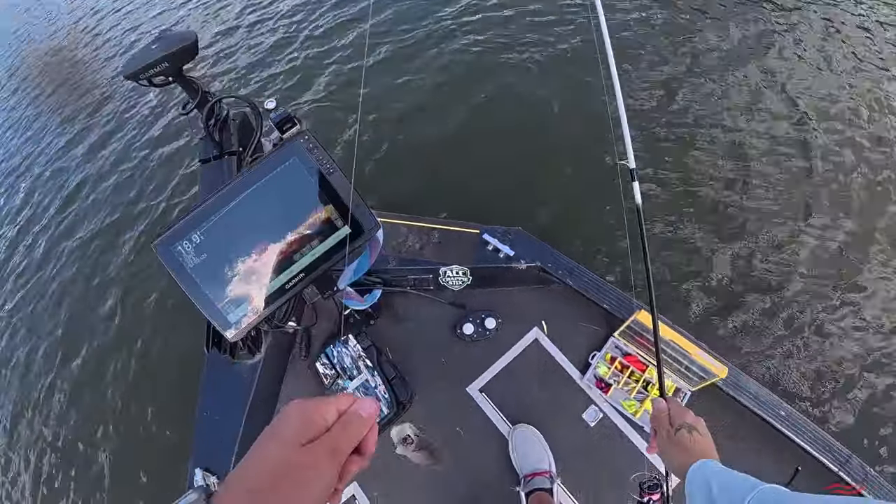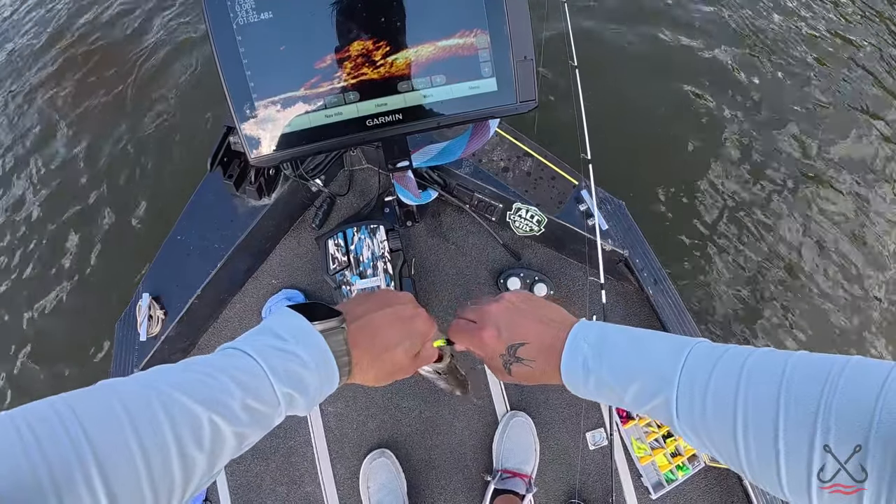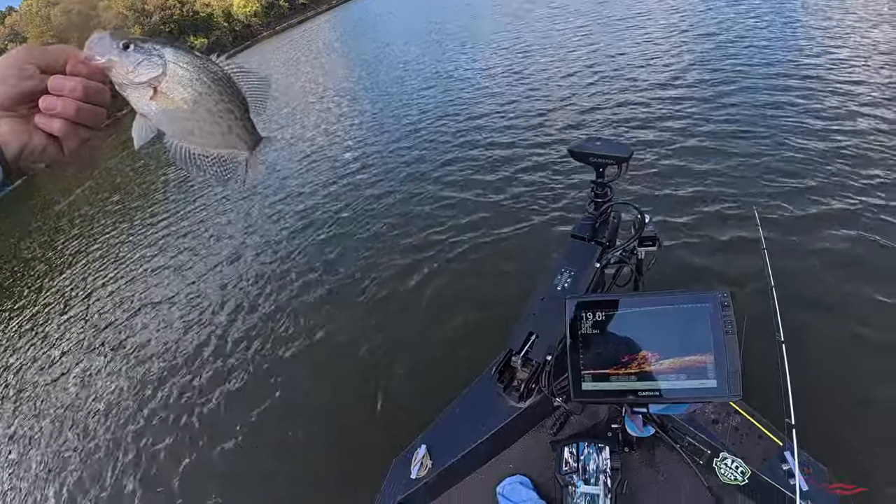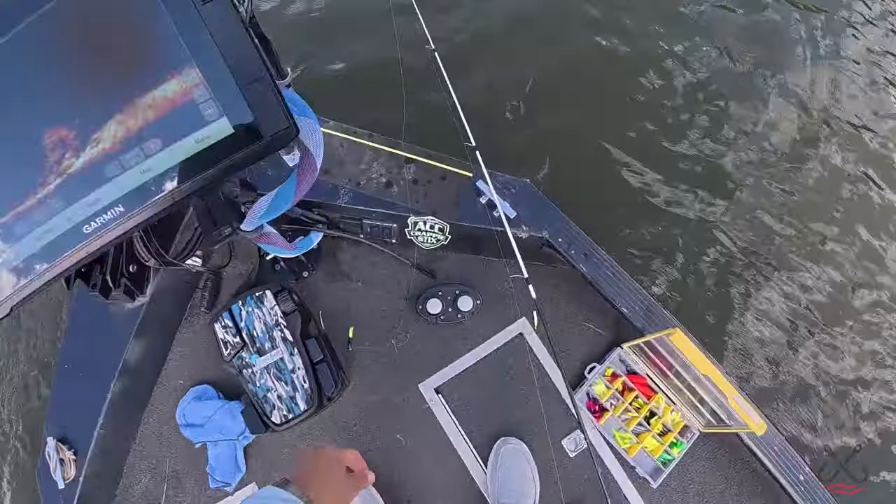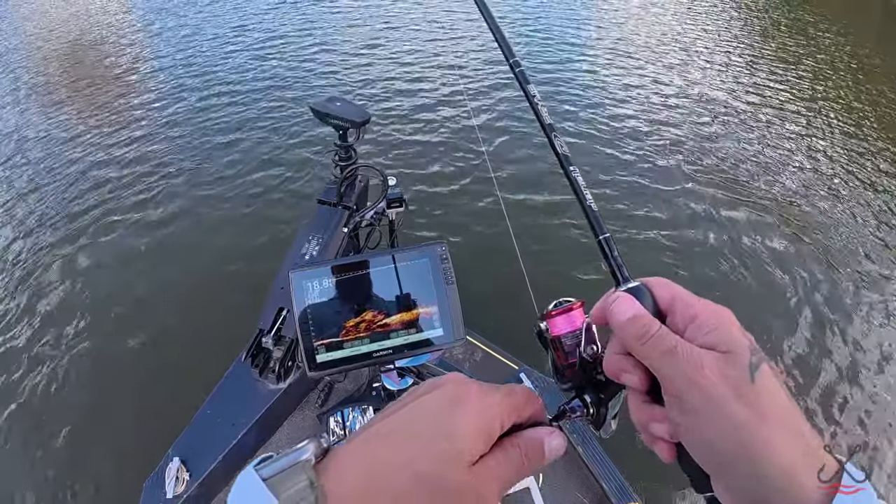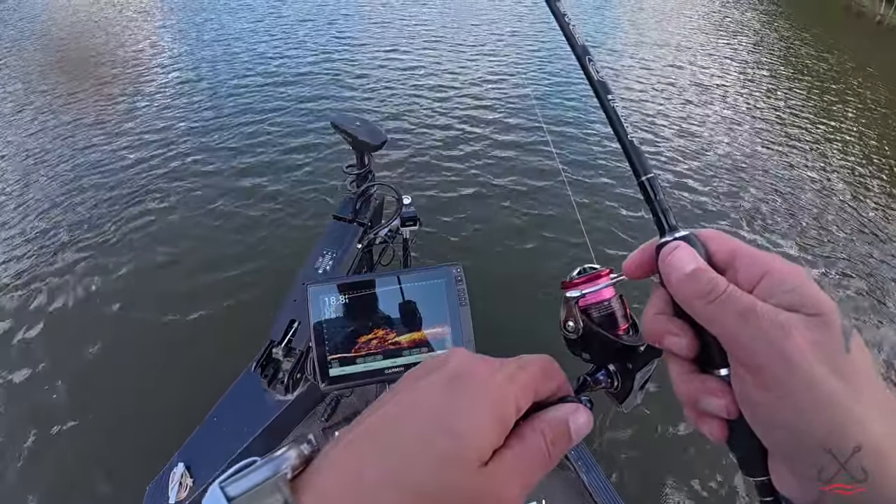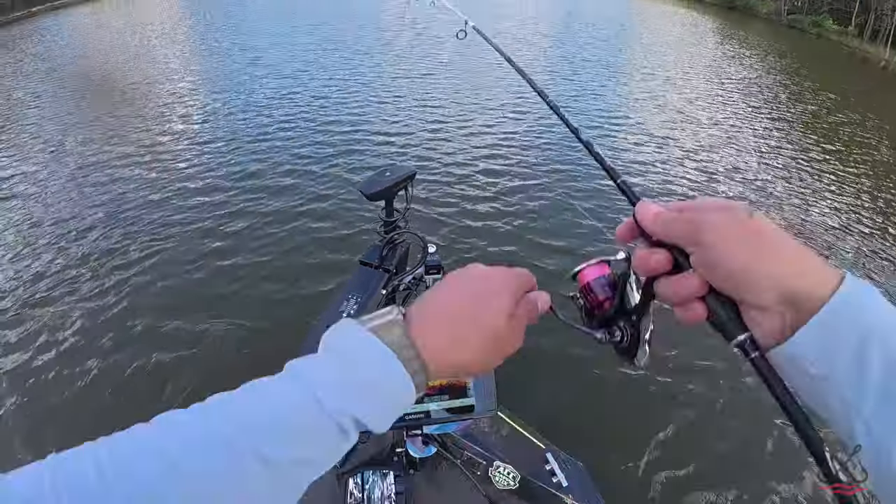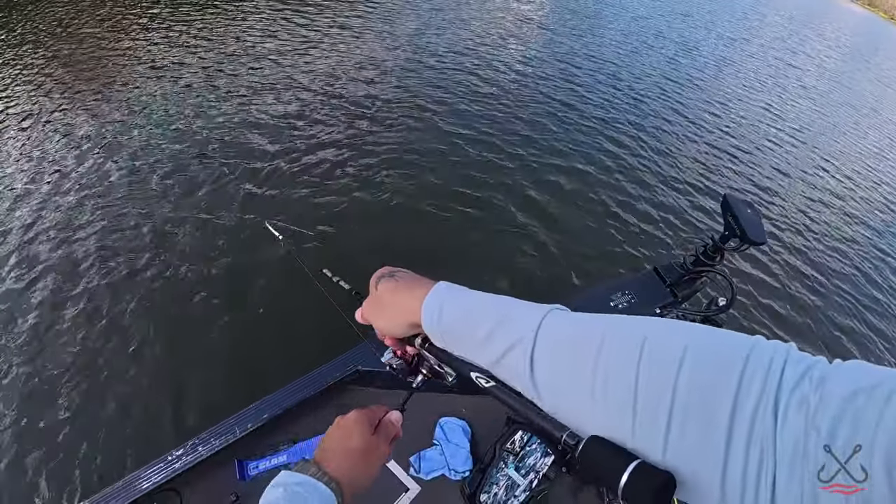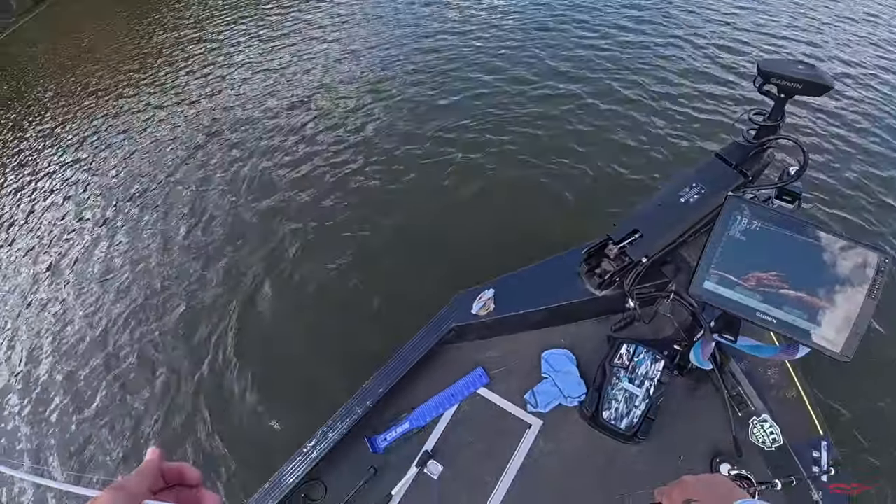I tell you, this is one of the funnest ways to fish. I know there's a lot of controversy about LiveScope, but I tell you, I love it. It's a lot of fun. Beautiful crappie. Ooh, that's a big one. I think I got him. Oh, there's a strike. That's why that thing fought so hard.